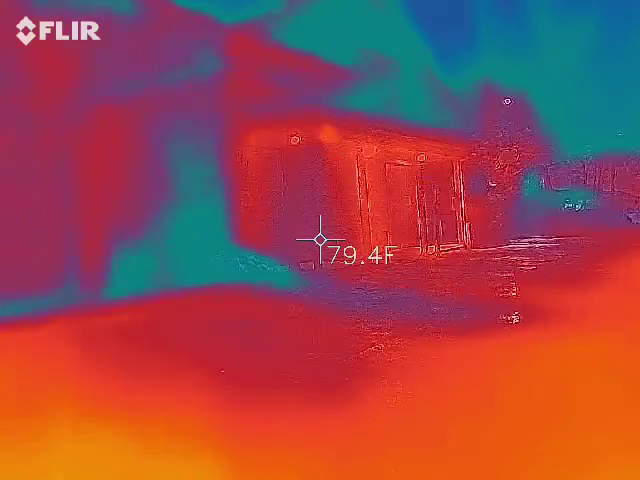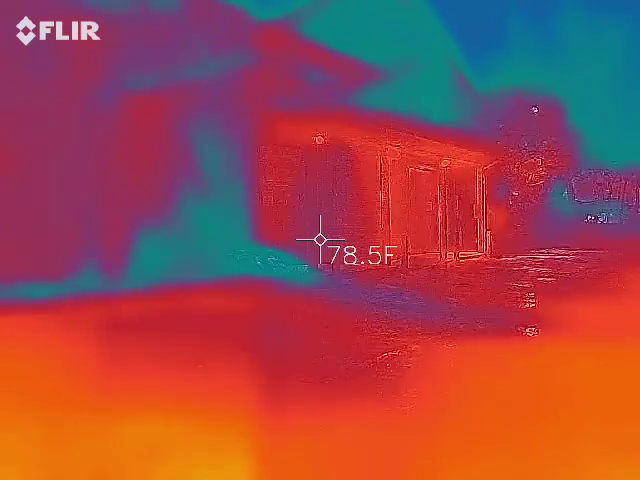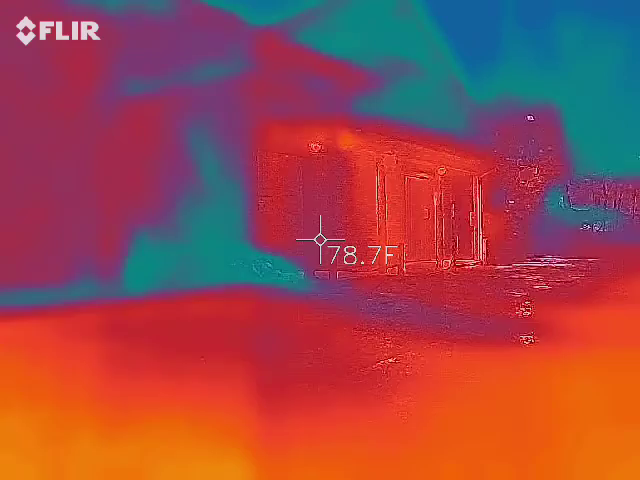But at the same time, we're going to be looking for those high EMF spikes, and then we're really going to start with the spirit box. We're going to try to keep it at an audible level in here, just because the horses will get spooked.